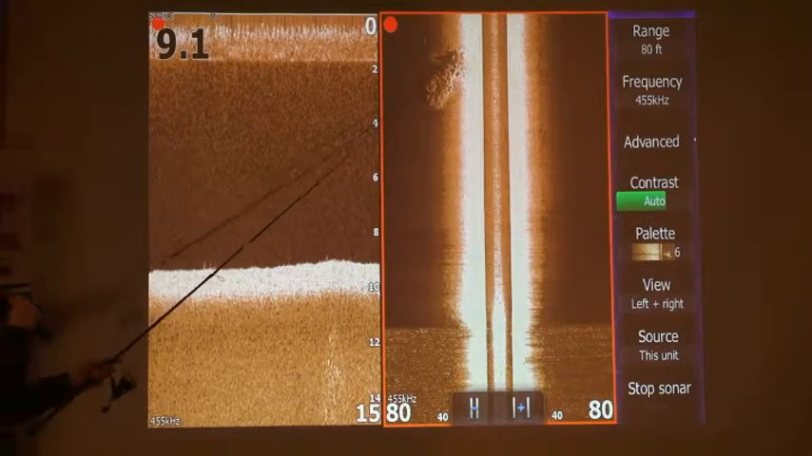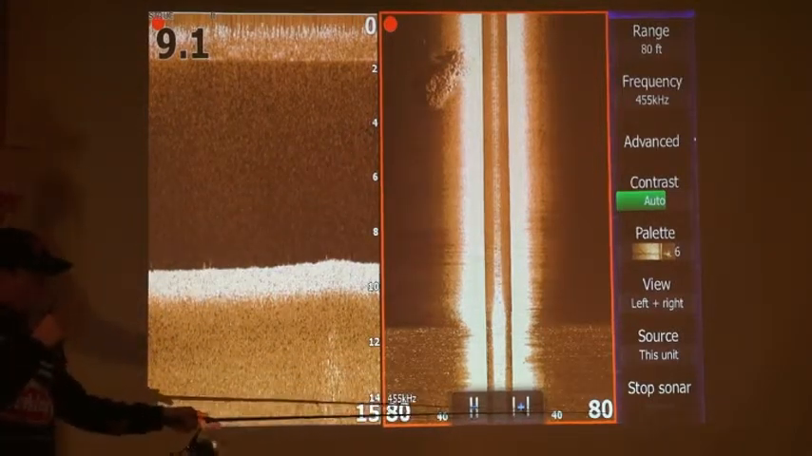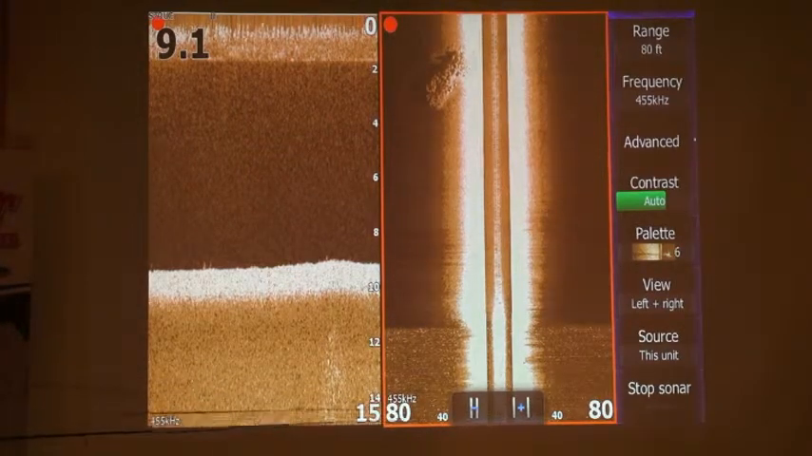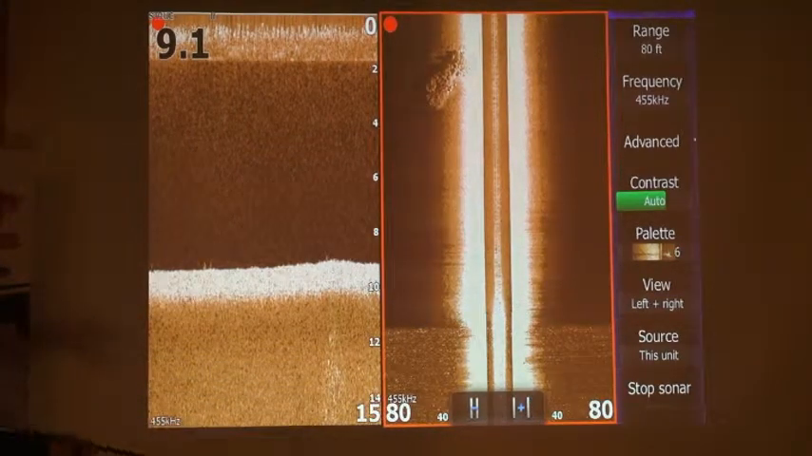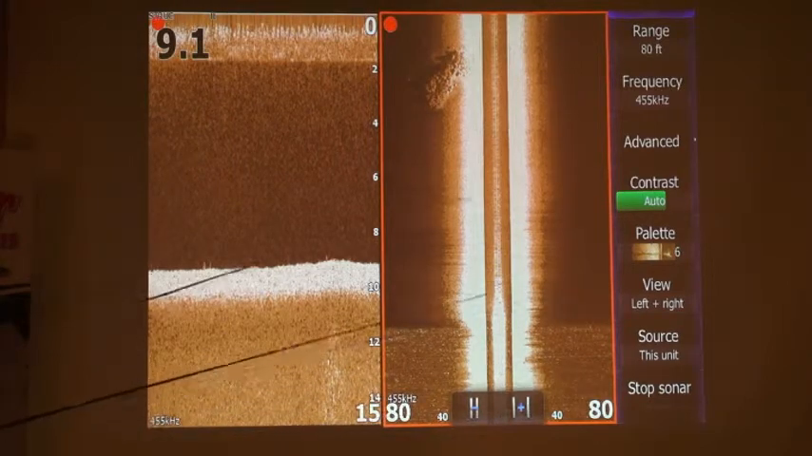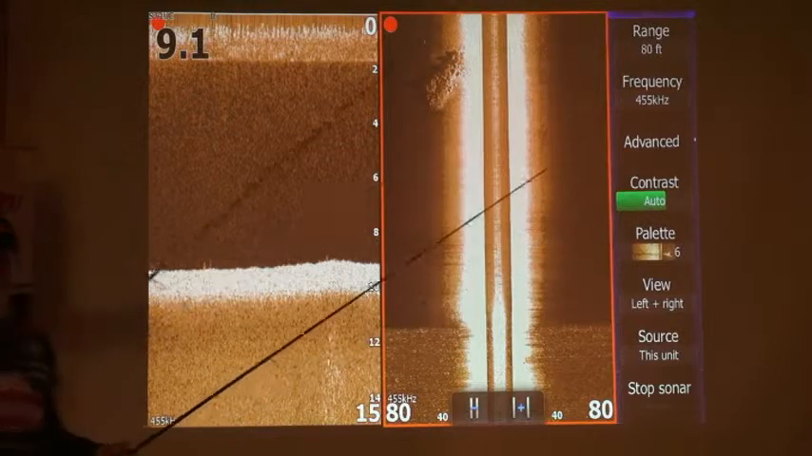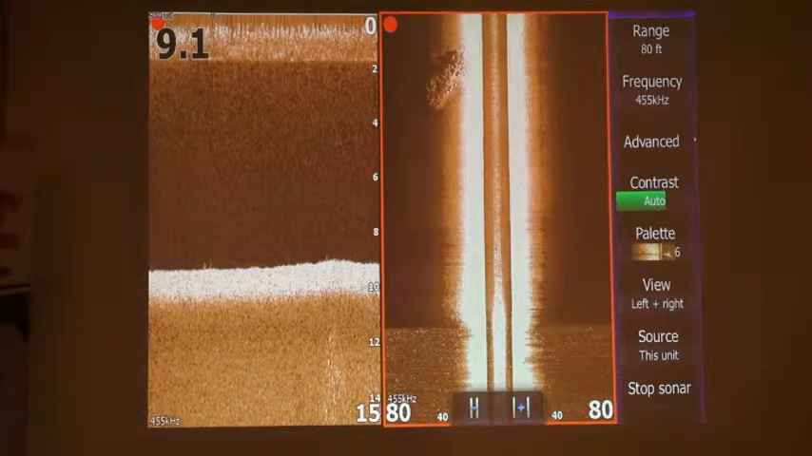So it helps you find small pieces of structure. Because I'm covering, at this particular area, 80 feet off to the right, 80 feet off to the left, so 160 feet in one swath. But one thing to keep in mind when you're using side scan is that when you turn, you're going to distort one picture compared to the other side.